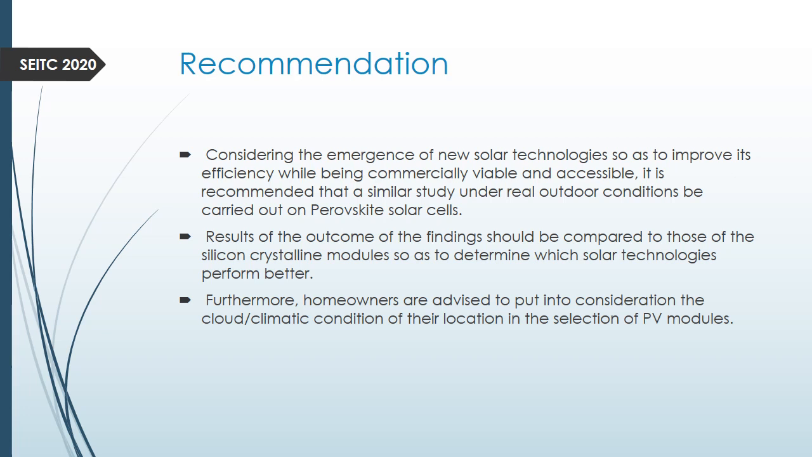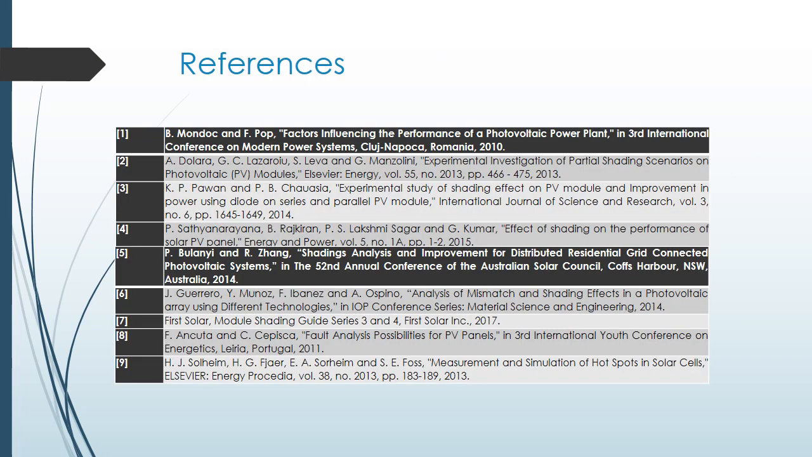Homeowners are also advised to take into consideration the cloud and climatic conditions of the location when they are selecting the panels they want to use.